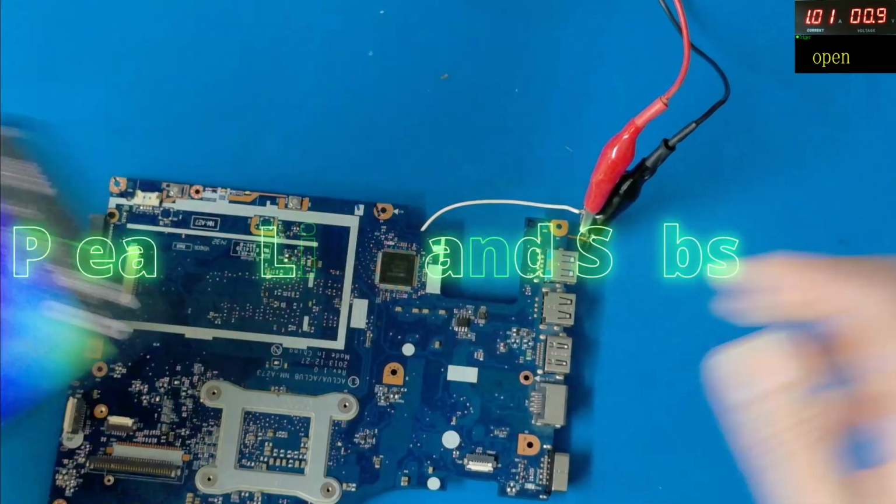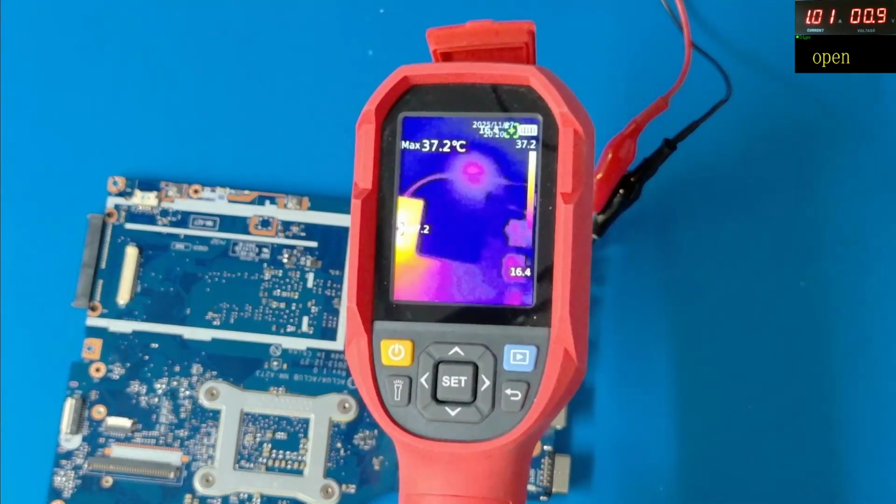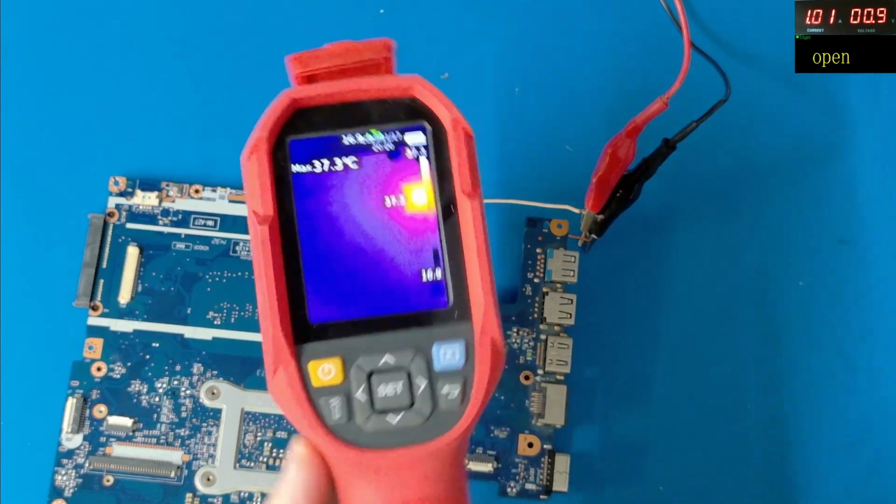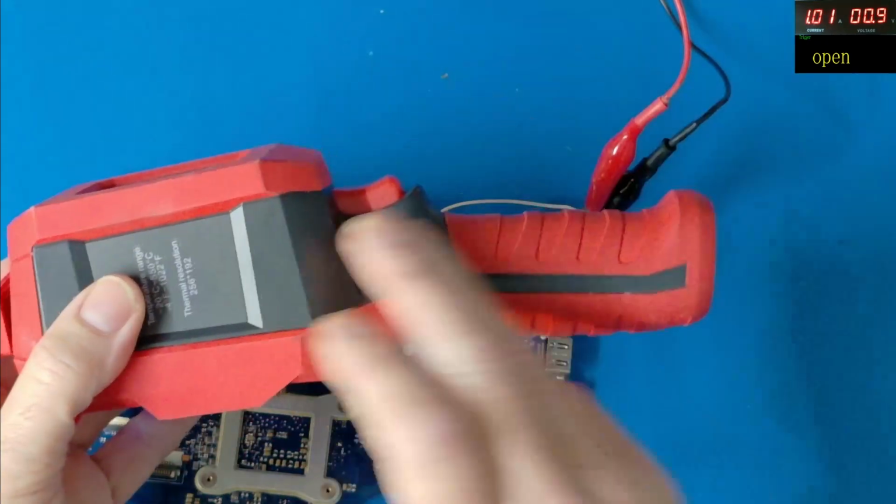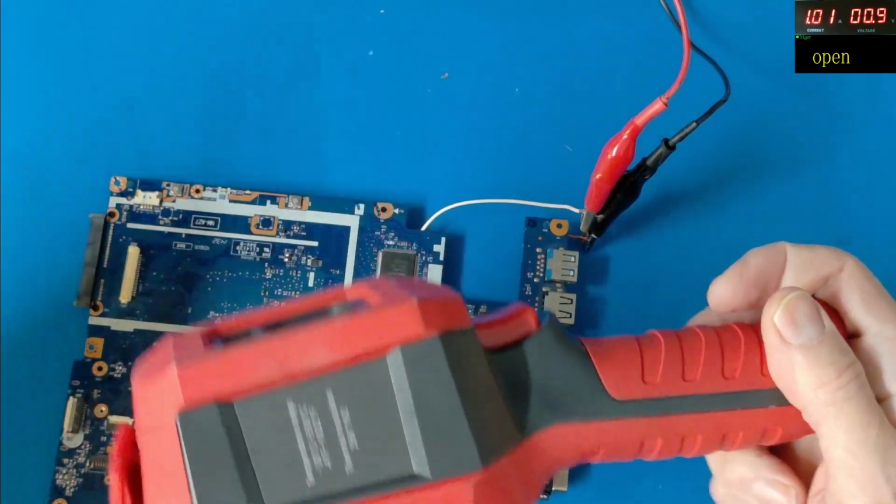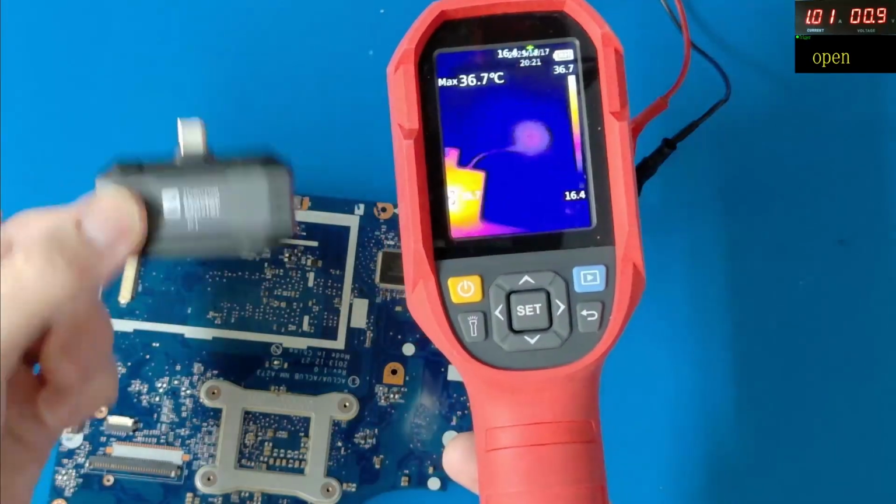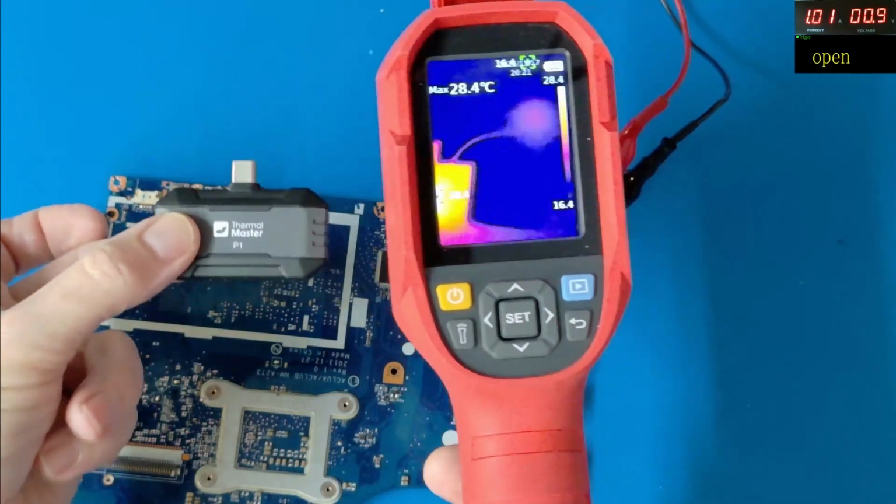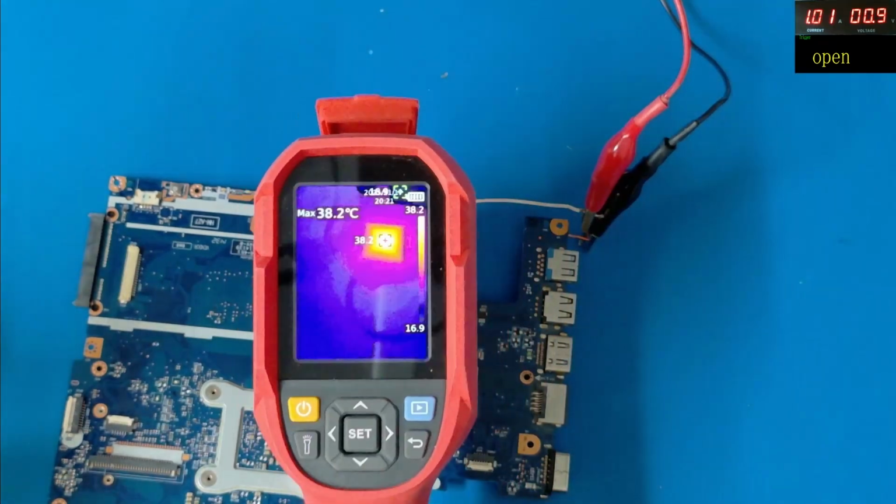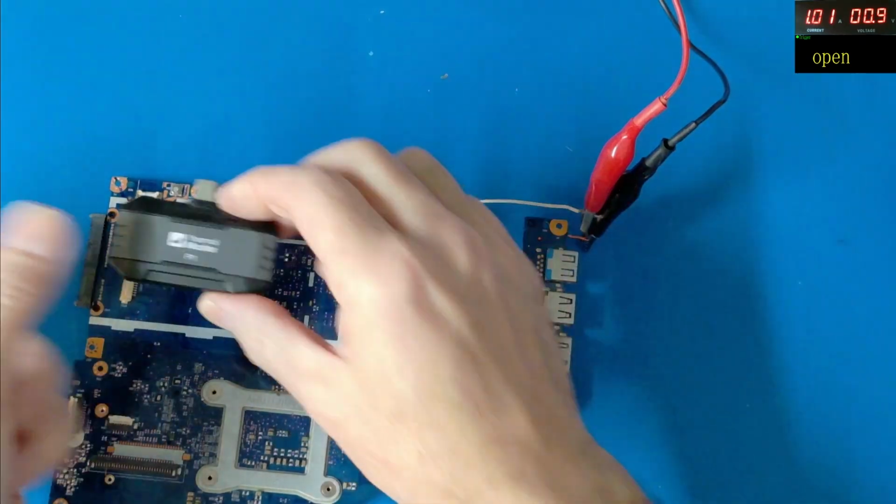Now, the other one that I have been using is this one. It will pick up the same, as we can see, but it's just a little bit big and cumbersome because it's got a big handle and it's got a big screen. Compared to the size of this, to me, this one is a lot better for close-up work when we've got the microscope out and things like that. It will pick up the same detail as we can see, but this one's just going to make it easier to get into tight spaces.